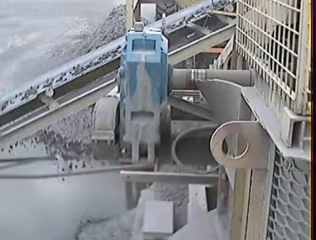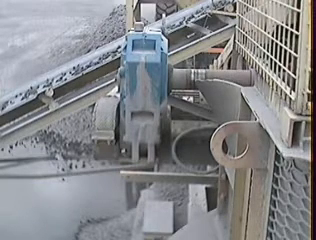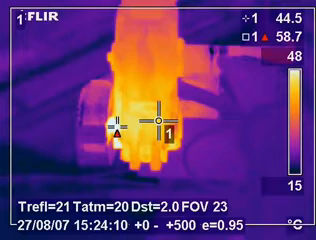On this image we can see a belt-driven gearbox on a conveyor belt on a large stone crusher. The thermal image shows us that a hotspot is occurring on the input shaft. This was caused by a bearing failure, which in turn was caused by belt misalignment. Prior to the inspection there had been a lot of bearing failures on that gearbox. It's very clear to see from the thermal image where the problem lies.